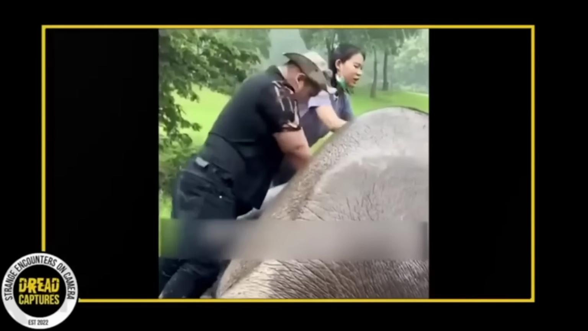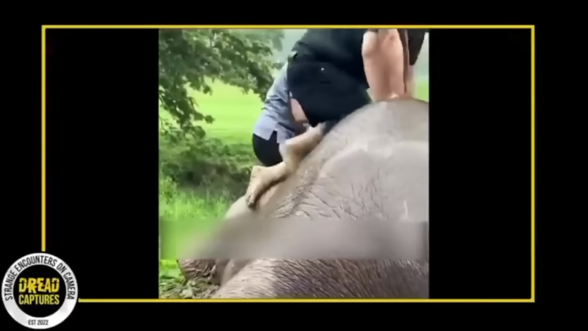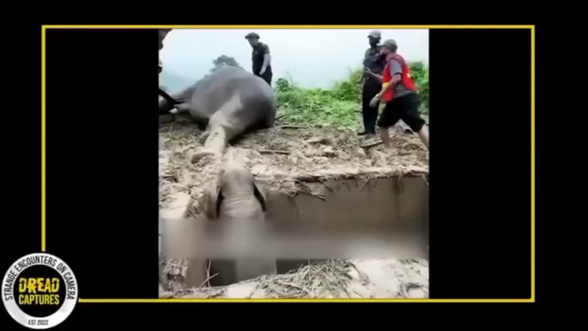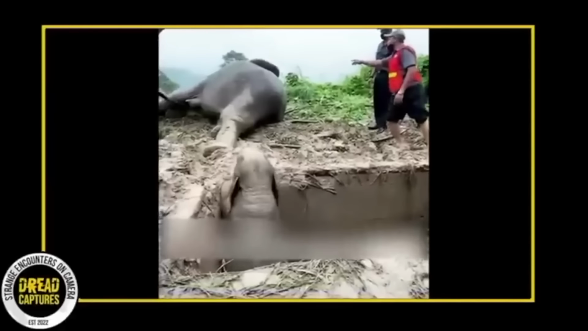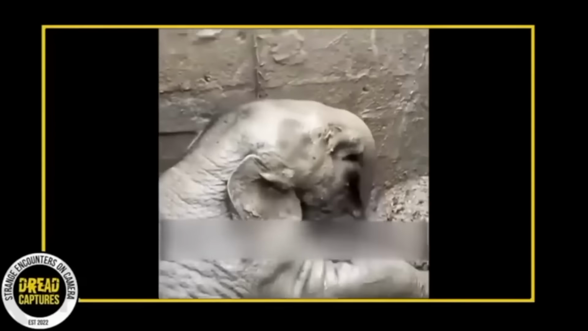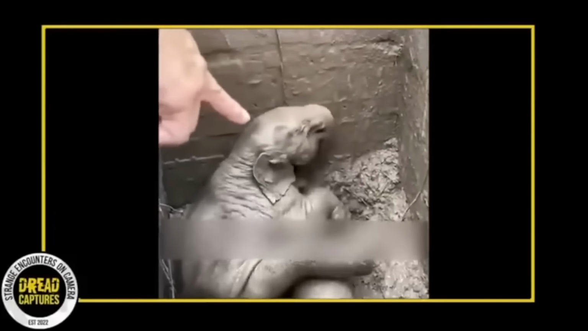However, the situation was dire. The mother was not breathing and unresponsive. As they tried to resuscitate her, the calf, witnessing its mother lying motionless, desperately tried to reach her, but was still trapped in the pit. Its heart-wrenching cries echoed around the pit, revealing the deep bond between the mother and child. The rescuers continued their efforts to save the mother elephant, while others helped the calf to escape the pit.